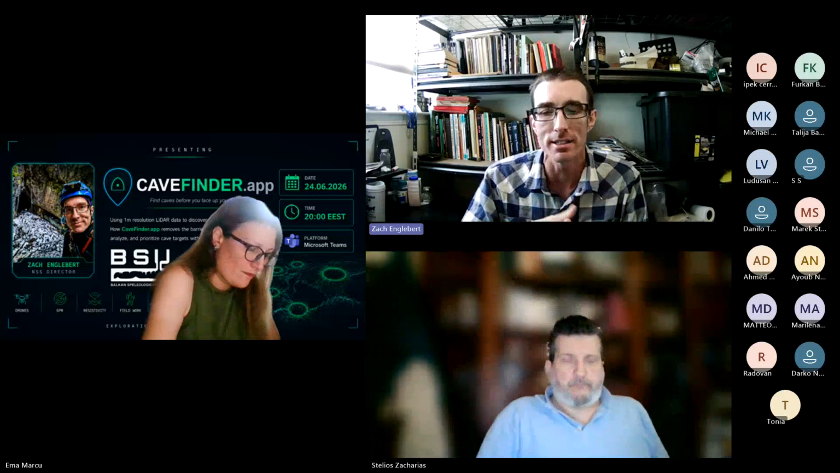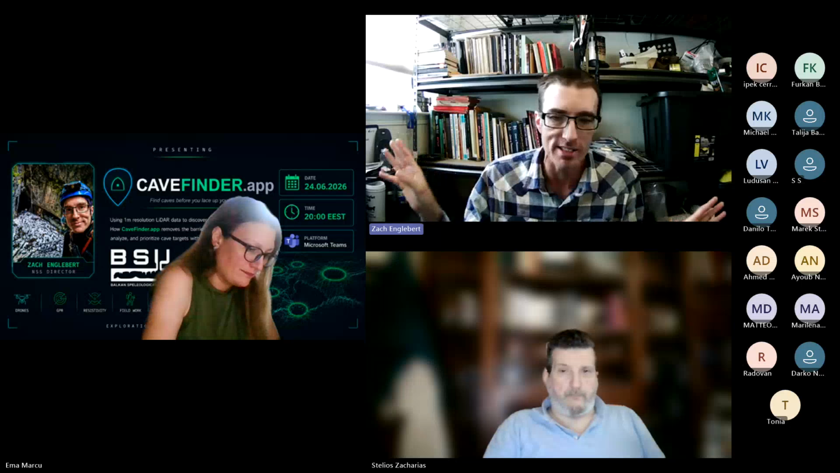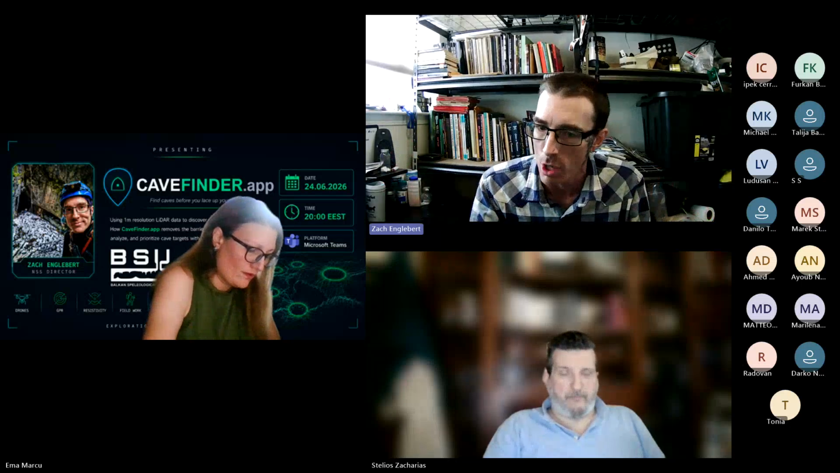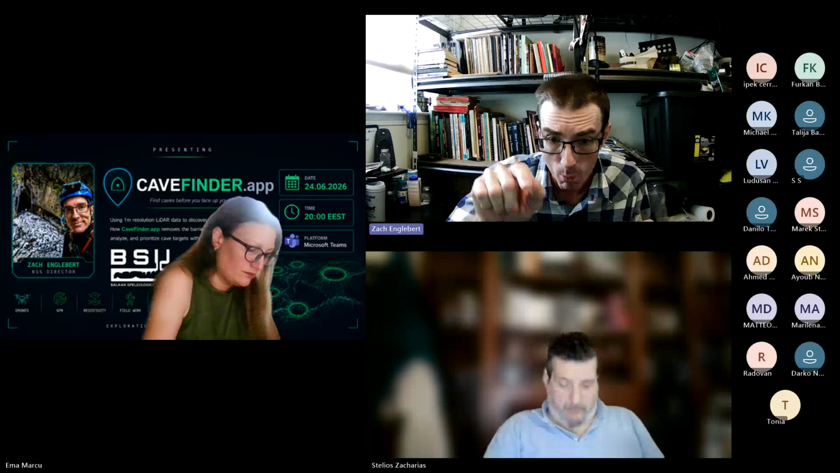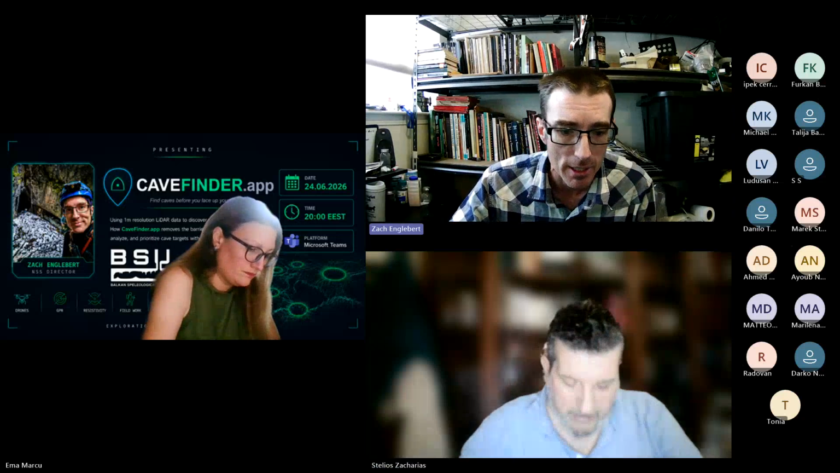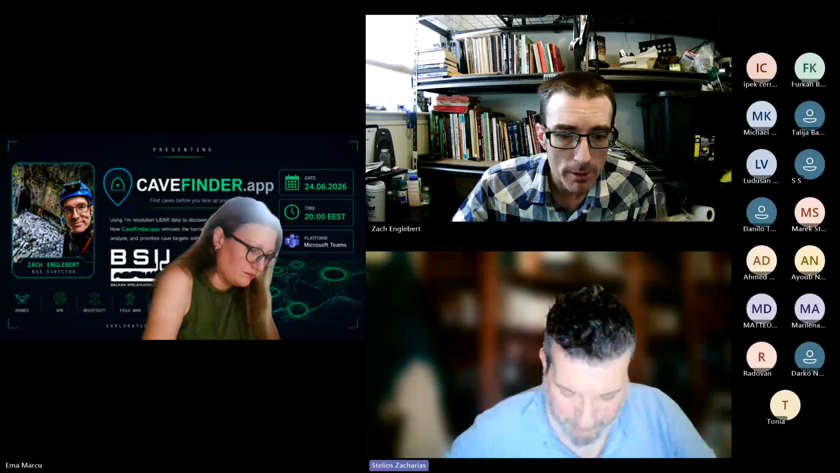cave data in the United States that is publicly available that's not secret or anything. It's caves that are super well known, like show caves and caves that everybody knows about. One of those points is from that known cave layer. I'm looking at it right now just to see. Yeah. But it was very interesting